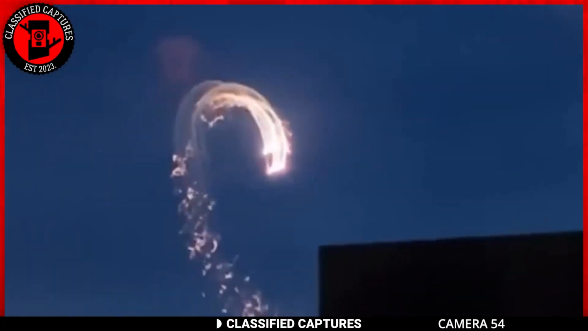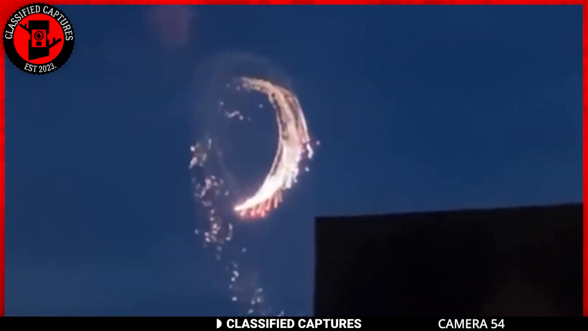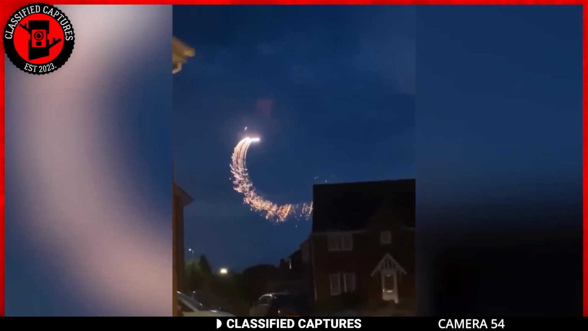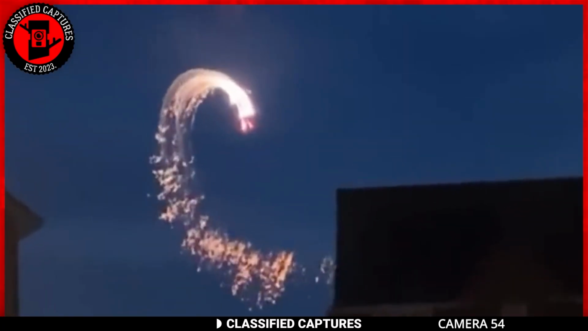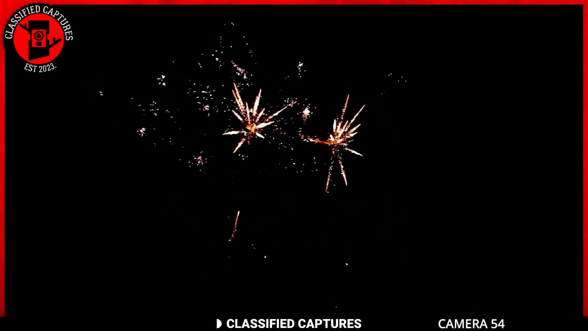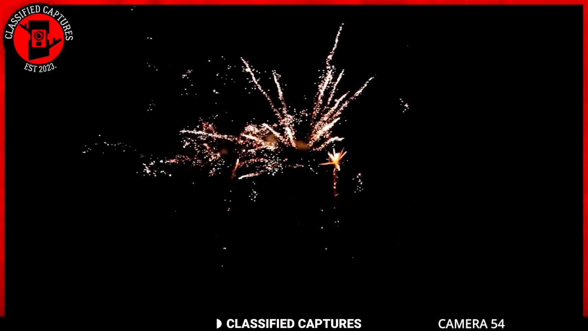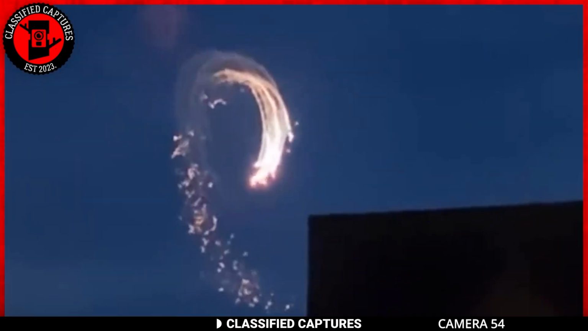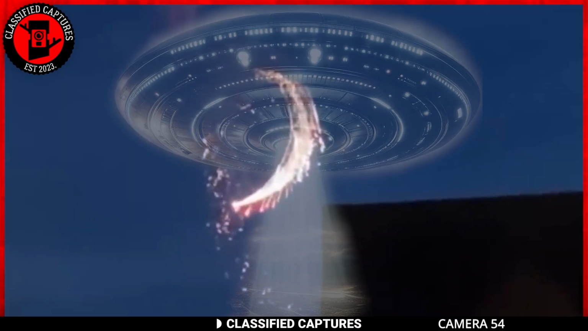This footage showcases a luminous spectacle resembling a sparkly object dancing in the night sky, leaving a trail of light in its wake, but it leaves behind the question, what could it be? Some suggest the possibility of fireworks, known for their shimmering and sparkling effects. Others also suggest extraterrestrial involvement, attributing the spectacle to the work of aliens.